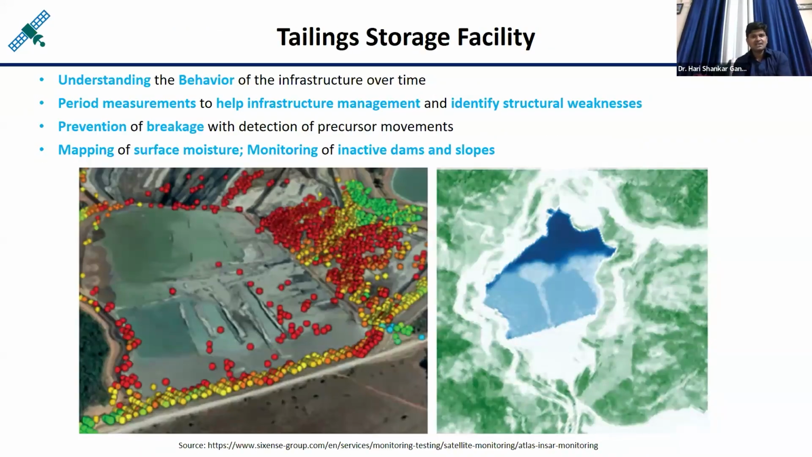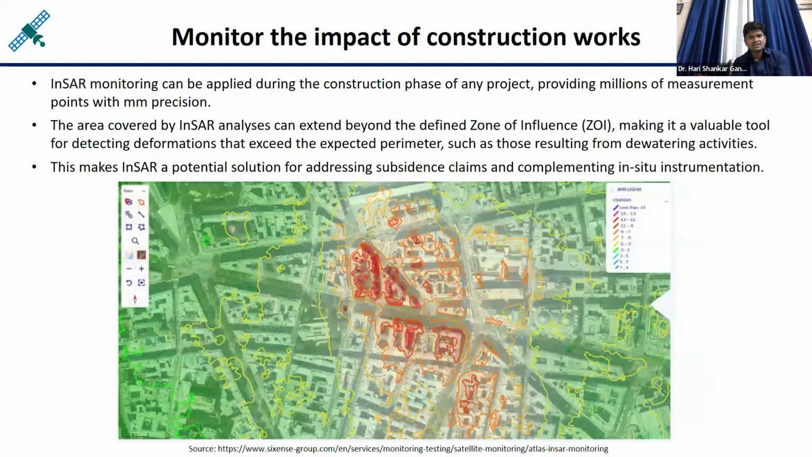This is another example of the tailing storage facilities over the mining areas. And this is another construction work. Suppose a particular colony is being developed by the builders or someone else, and they are not doing the construction properly, not checking the foundation or the stability of the land. You can check with the help of the interferometry. Wherever you observe the red area, it means those buildings are moving, either in the downward direction or in the upward direction. That kind of movement you can observe over the cities or the colonies also. So the construction work you can basically monitor.